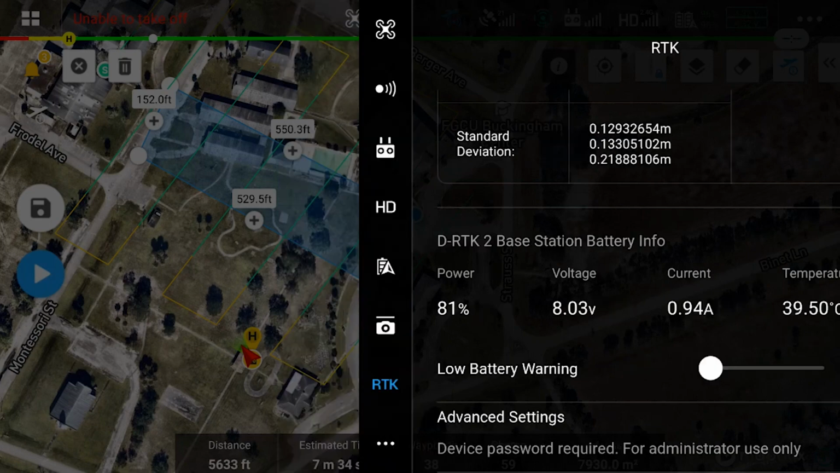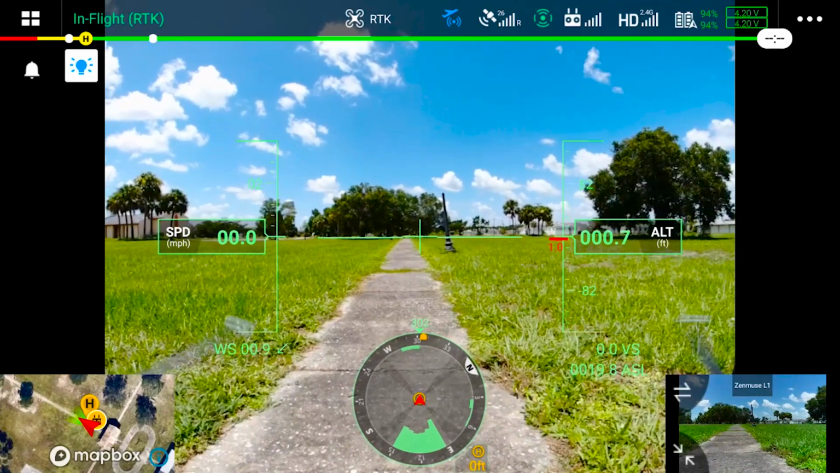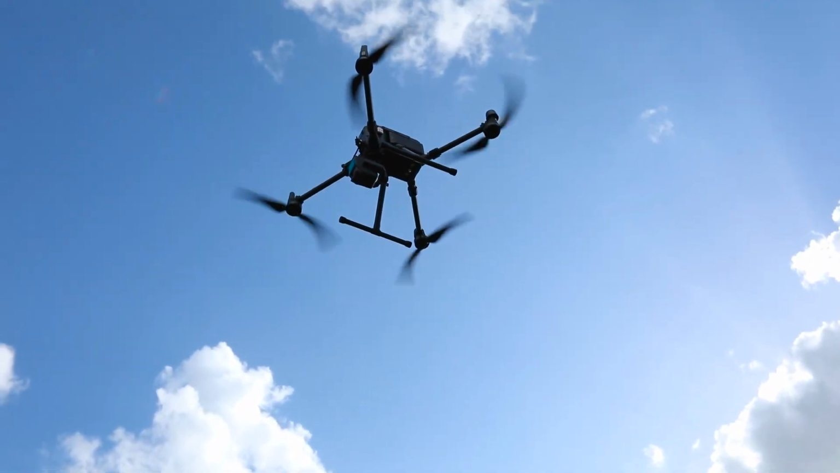I'm going to go ahead and save this mission so that way it is saved. I'm going to do that IMU calibration, and once I get that done, we'll go through the procedures for actually flying the mission. LZ clear. All right, we're going to go ahead and climb up to operational altitude.